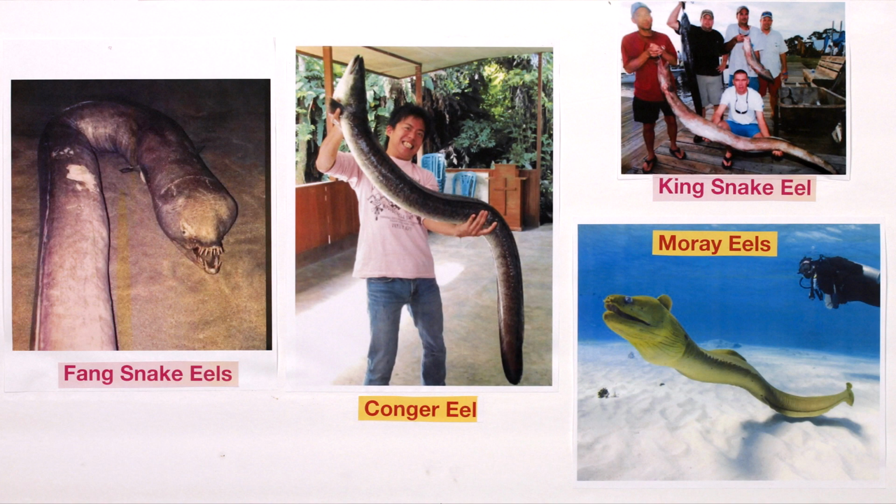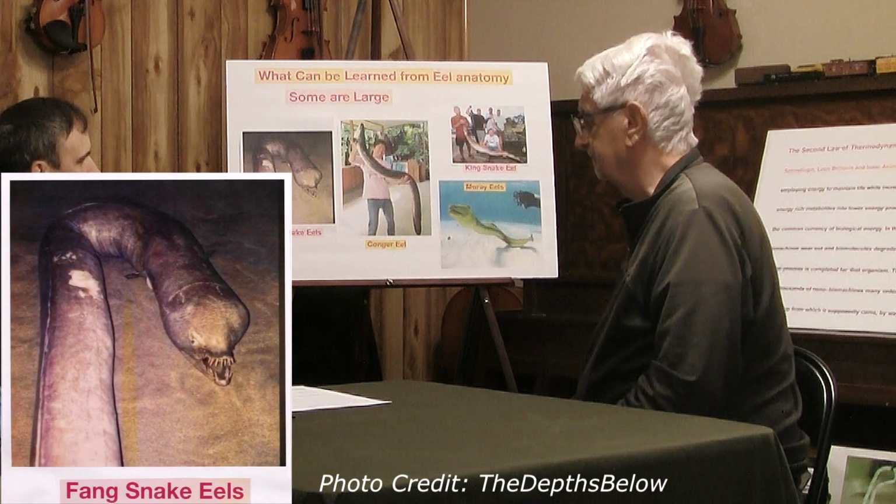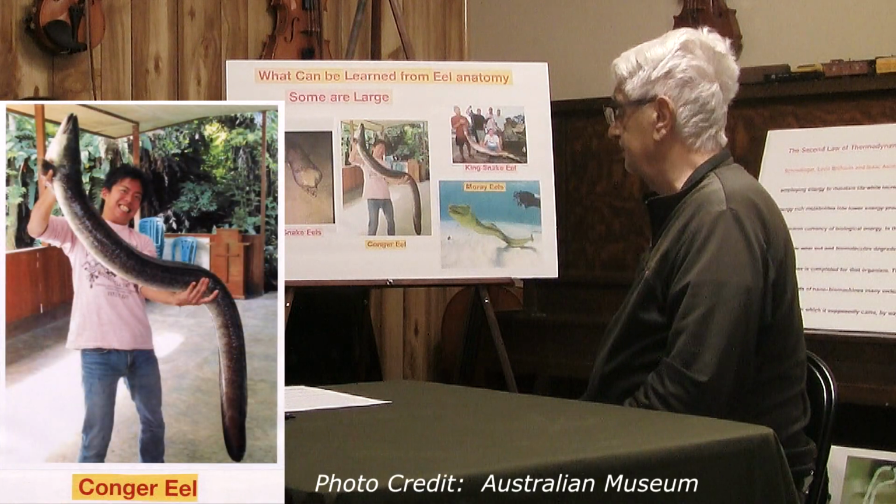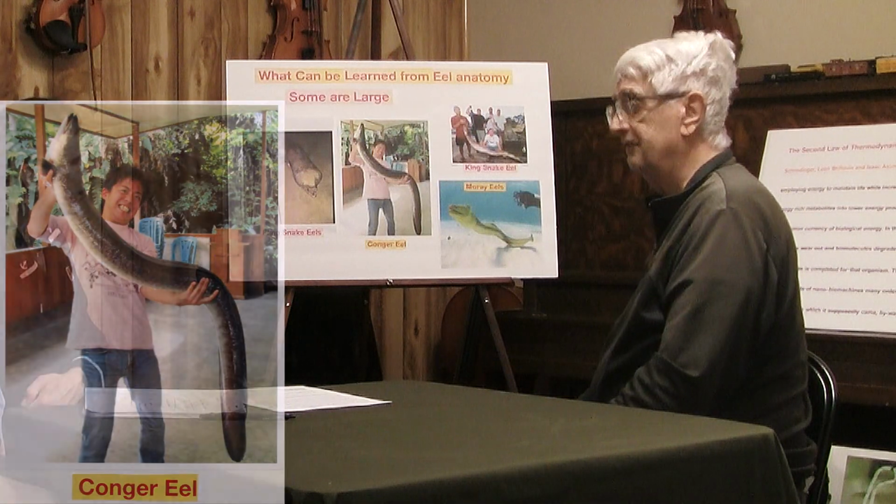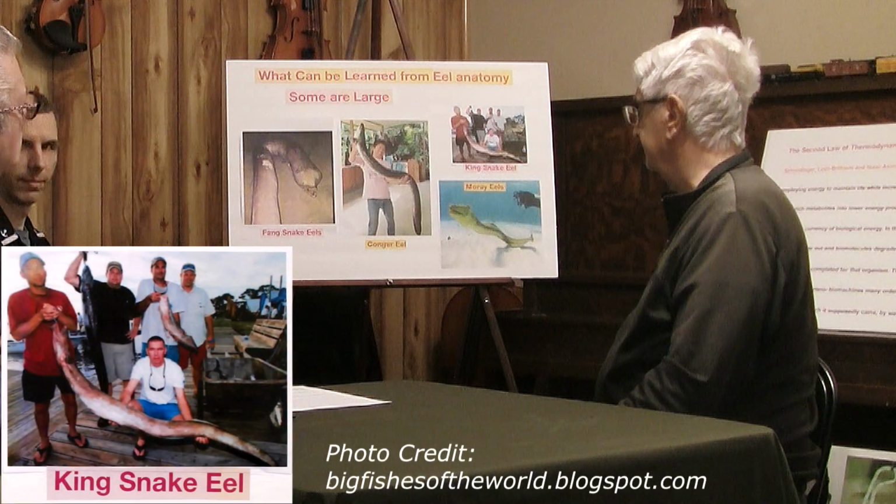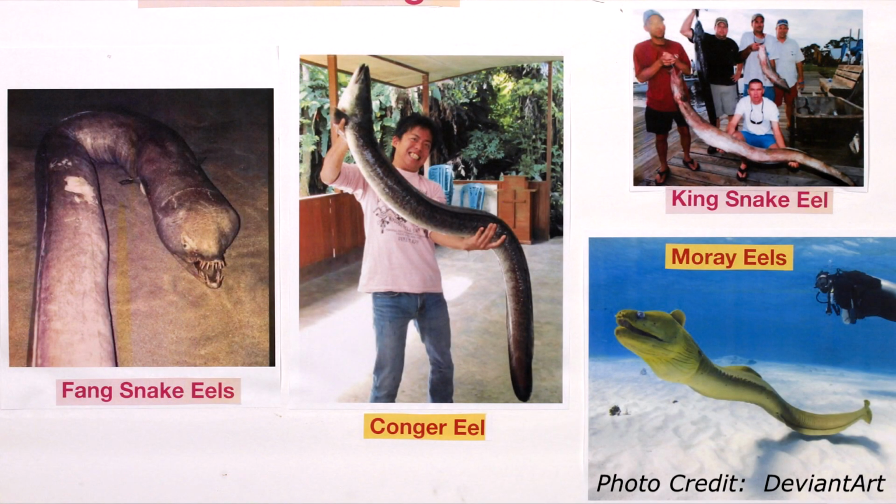Eel anatomy. Some are large. I like this one because of the fangs, but that's a fang snake eel. The conger eel here, you can see that there are conger eels that are roughly 7 feet, 8 feet long. Here's something called the king snake eel, and it's even longer. And although this is a bit of an optical illusion, the moray eels can be quite large too.